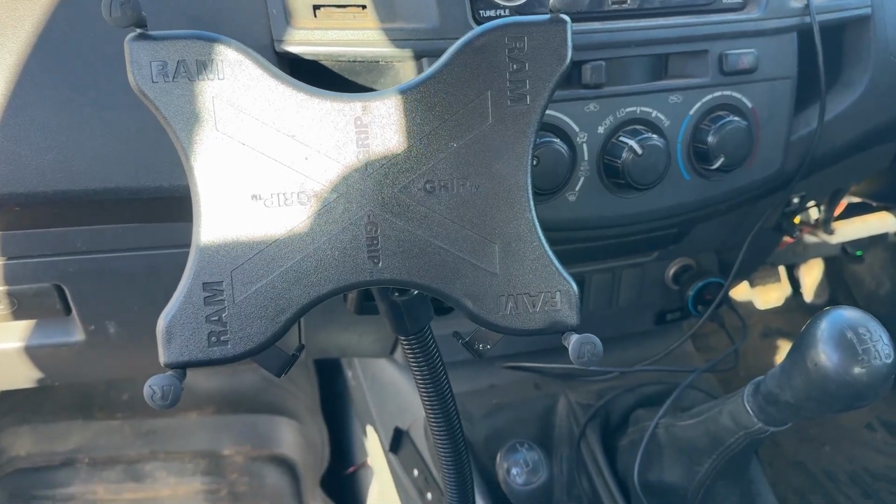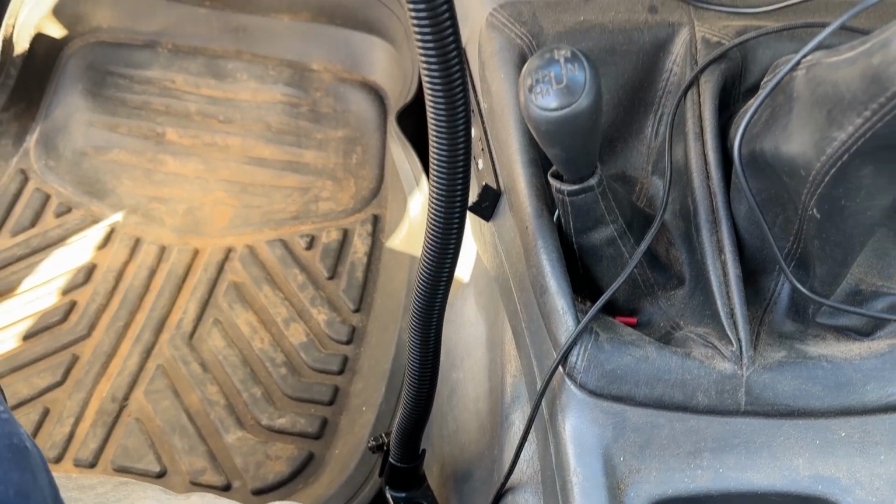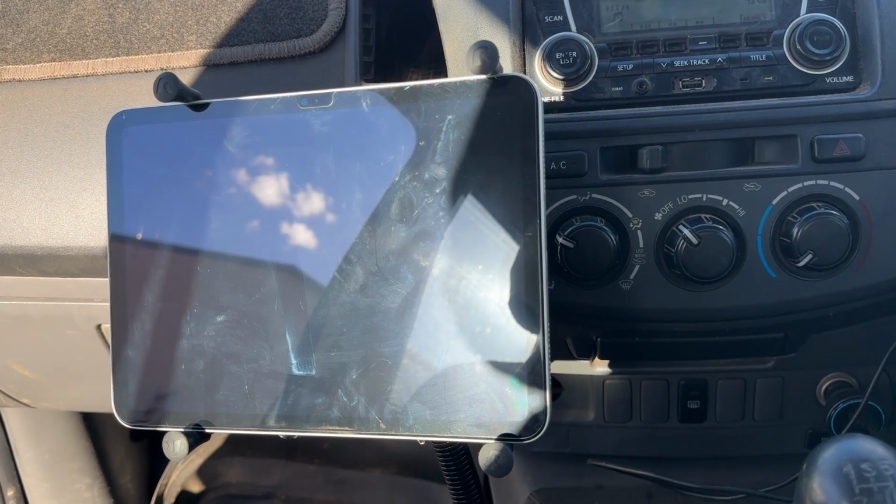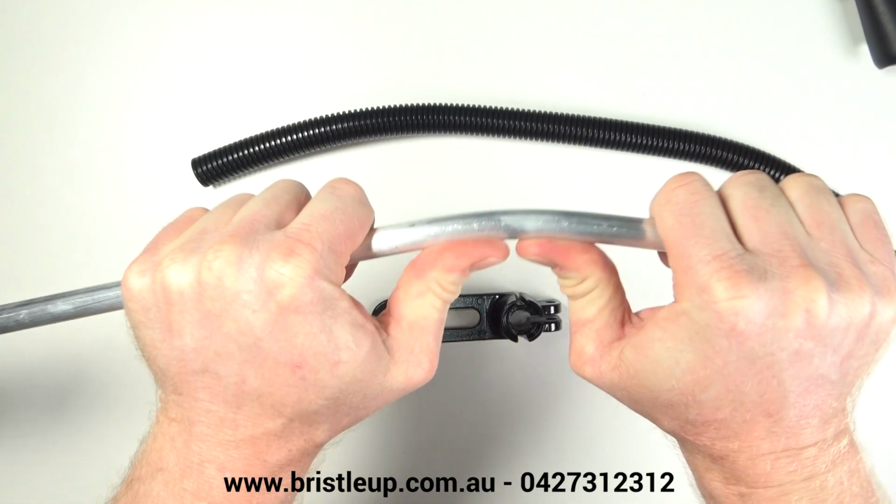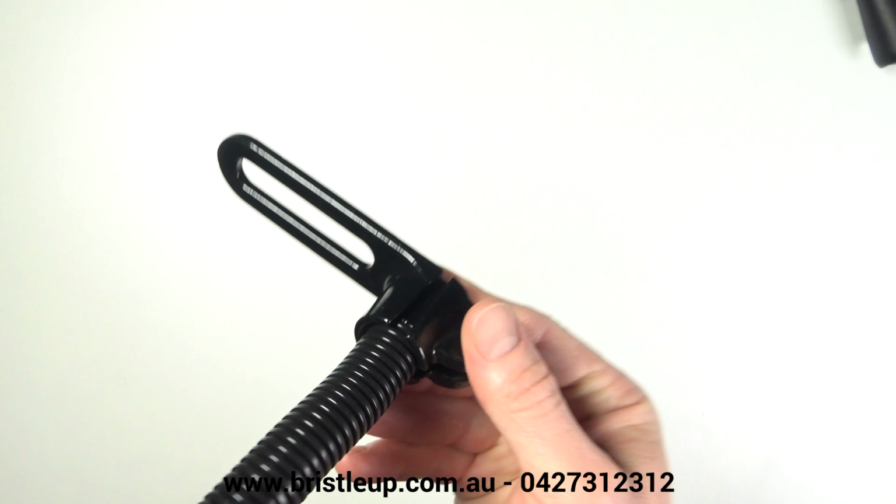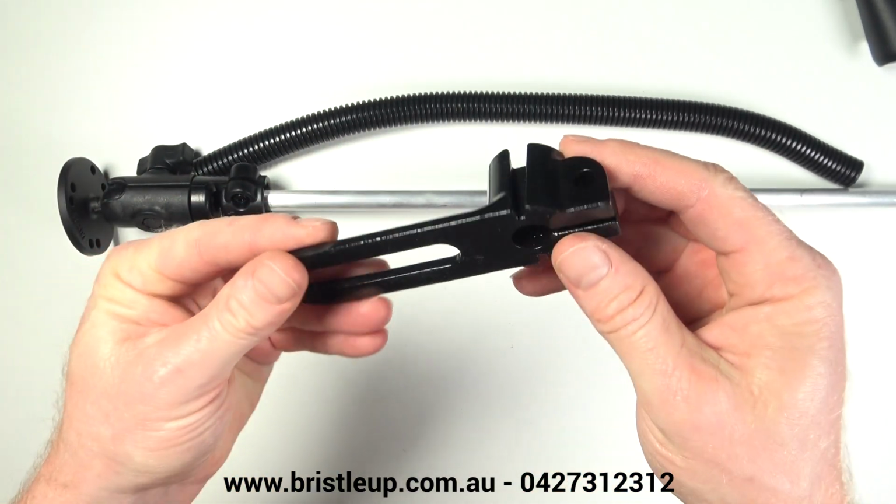Next we have something a bit different, the X grip flexi arm setup. This one can mount to the bolt on the floor or your seat in your buggy or ute. A long bendable, quite solid aluminium bar extends from it up in front of you. It mounts using B-size arms, but it works better than you might think, and we have a few people using these, but it's personally not my preference.